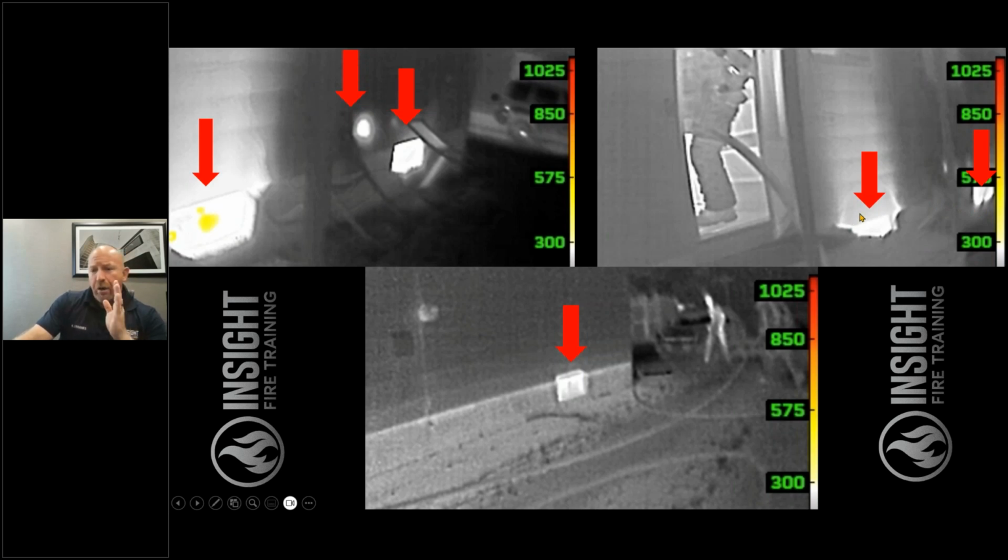Remember, infrared energy travels in straight lines. Once he lines up with this, he got a better picture of it. And the bottom one is as he is walking up, you can see that window well or basement single pane glass is lighting up. It shouldn't look like that. That's an anomaly. That's abnormal. You need to investigate it. Don't trust everything the camera tells you, but you need to investigate it to verify if there's a problem.